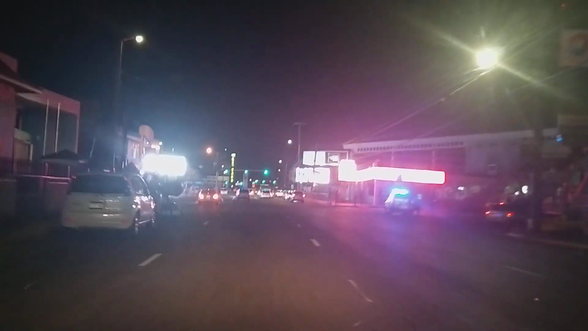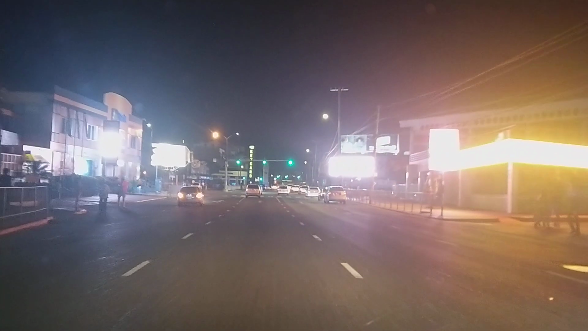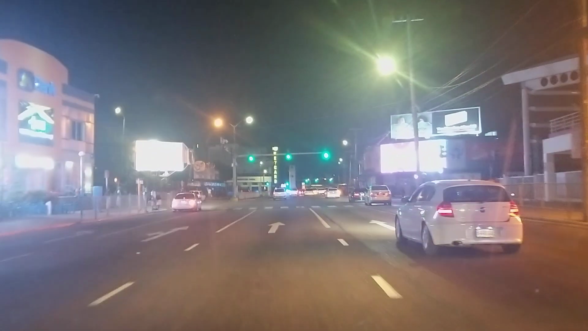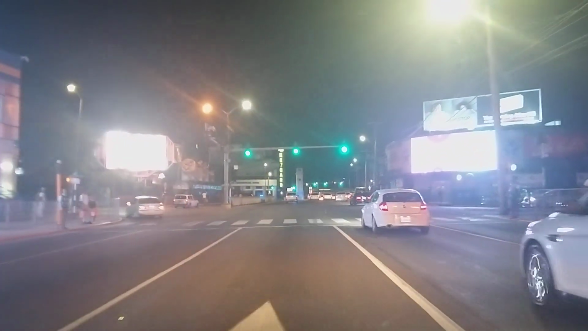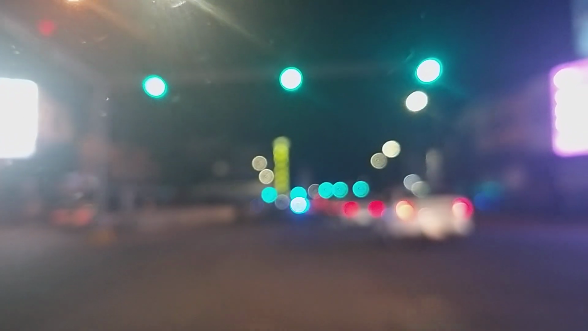So this is the middle of Half Way Tree. We have the transport center on the right. A lot of bright lights over there, so the camera will look a little bit blurry. Not a lot of Christmas lights.